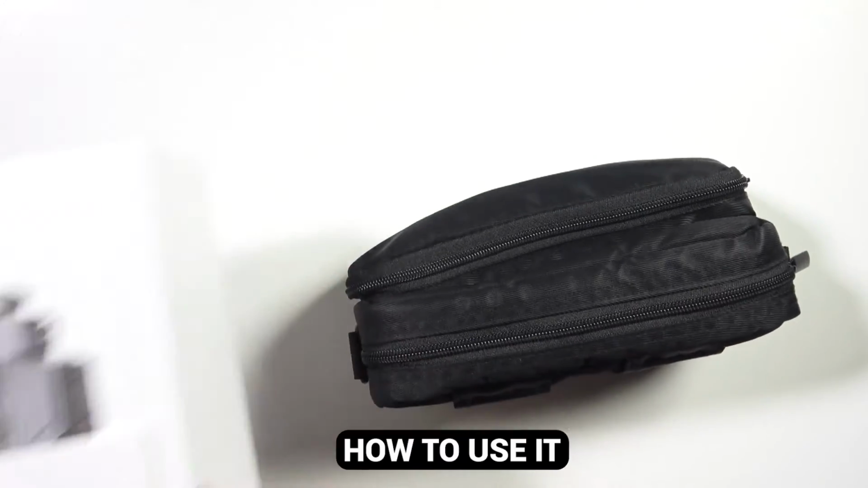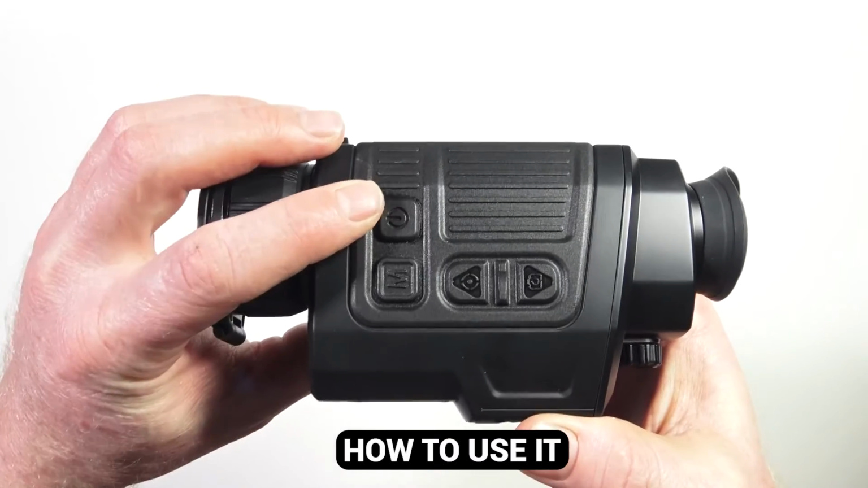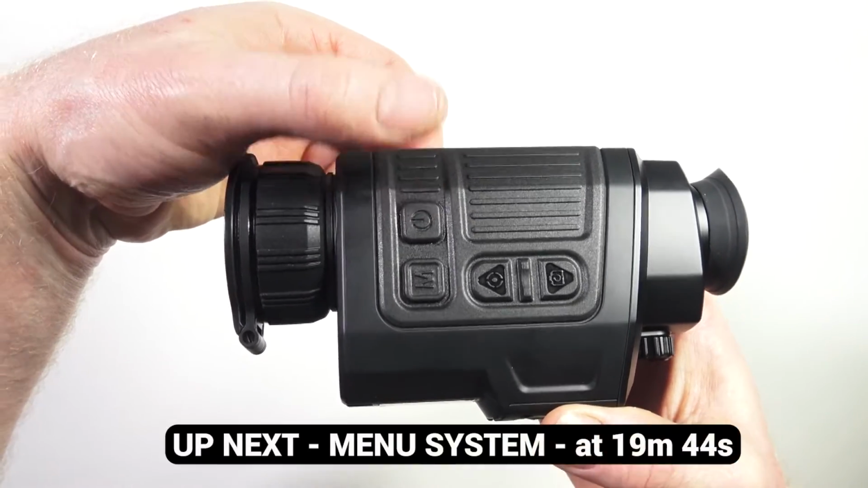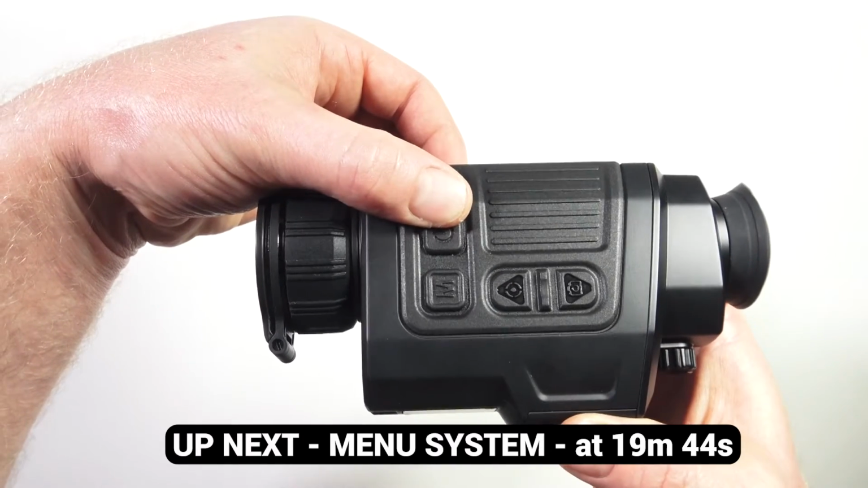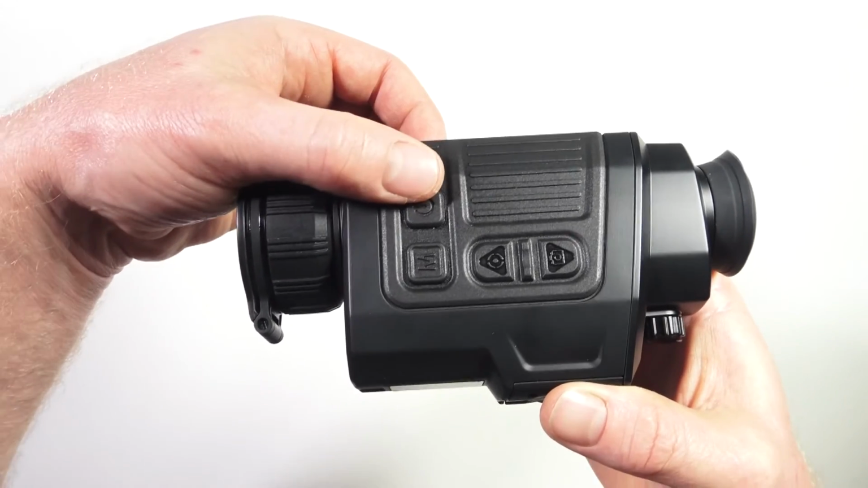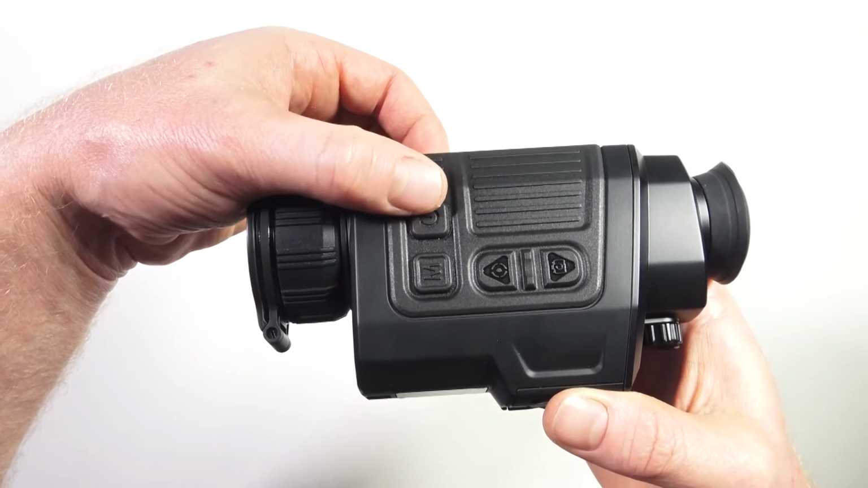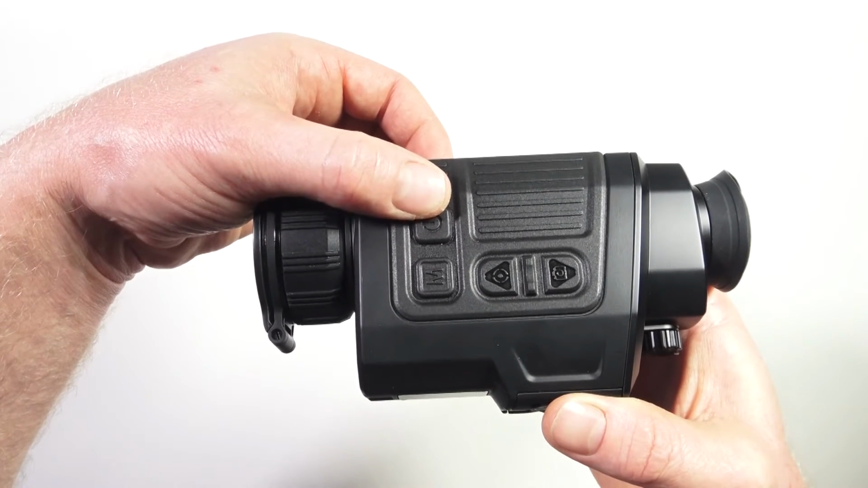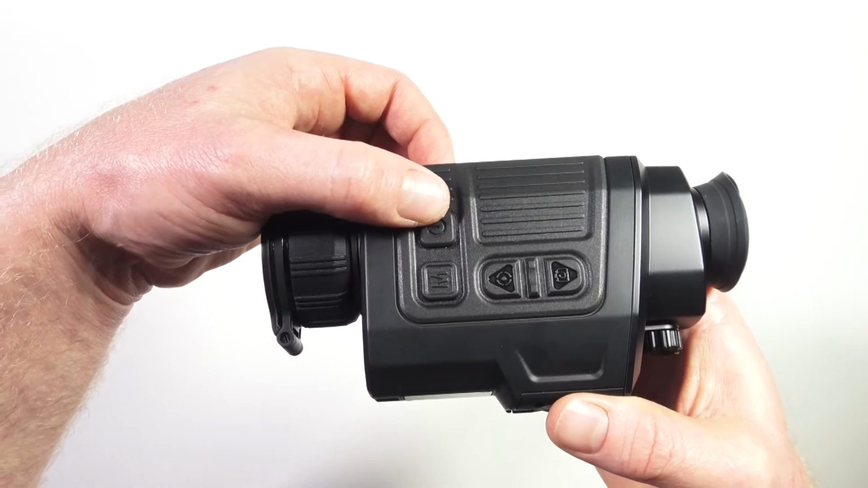But anyway, moving on. Alright, so let's take a look at the button placement. So at the front here we have our power button. Now a press and hold will turn the device on, press and hold will turn the device off. Single press will put the device in standby mode. And this also acts as a back button. If you're within a menu and you press the power button, it'll take you back to the previous menu or back to the main screen. And once you're back on the main screen, it becomes the standby button again with a single press.